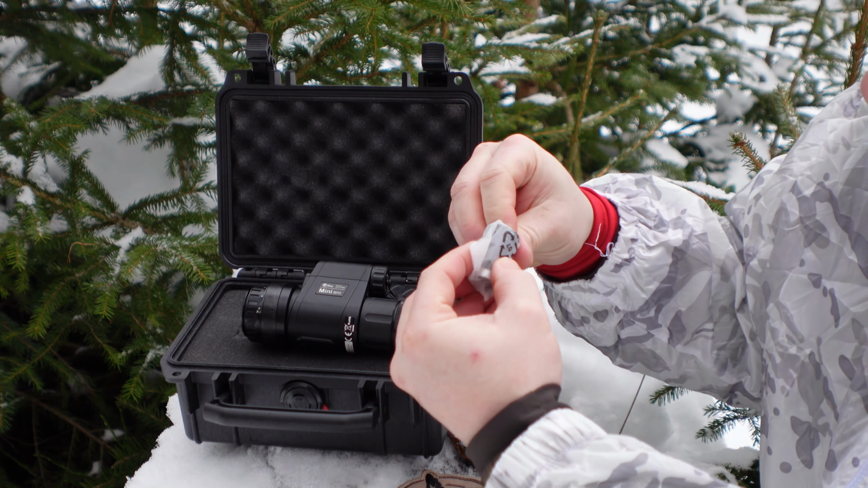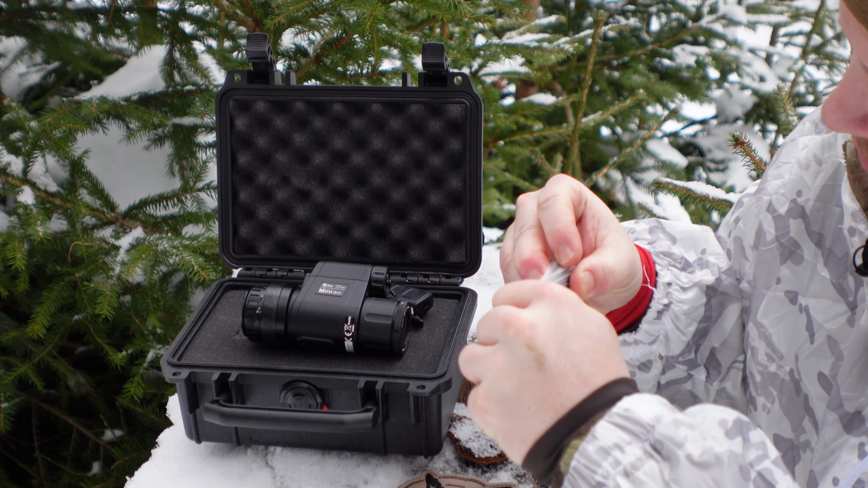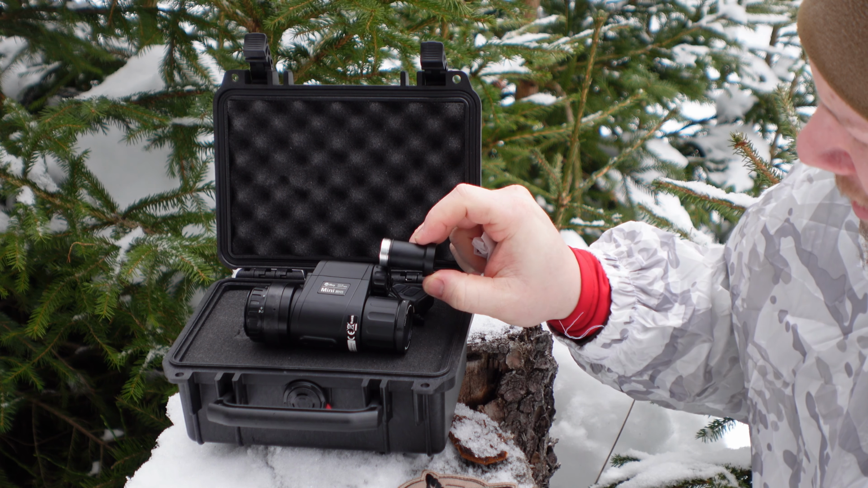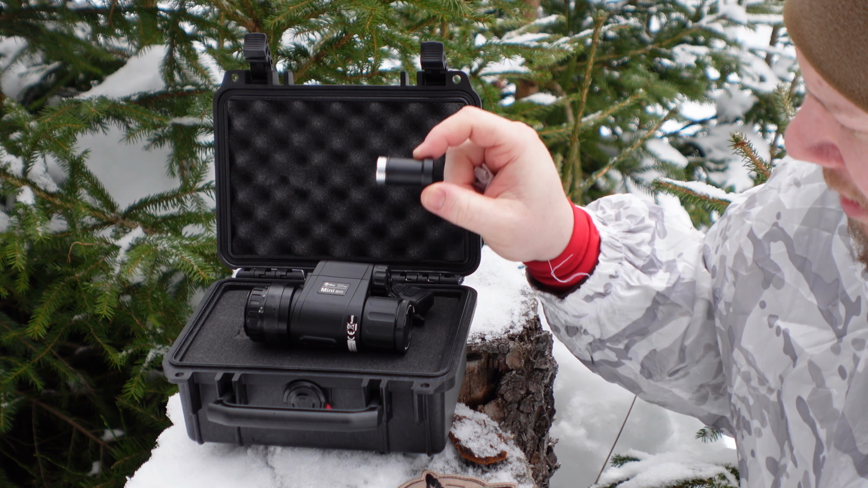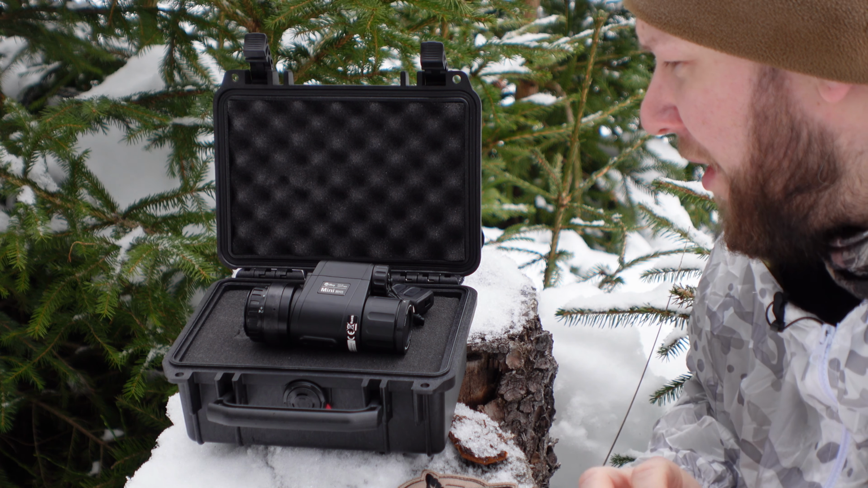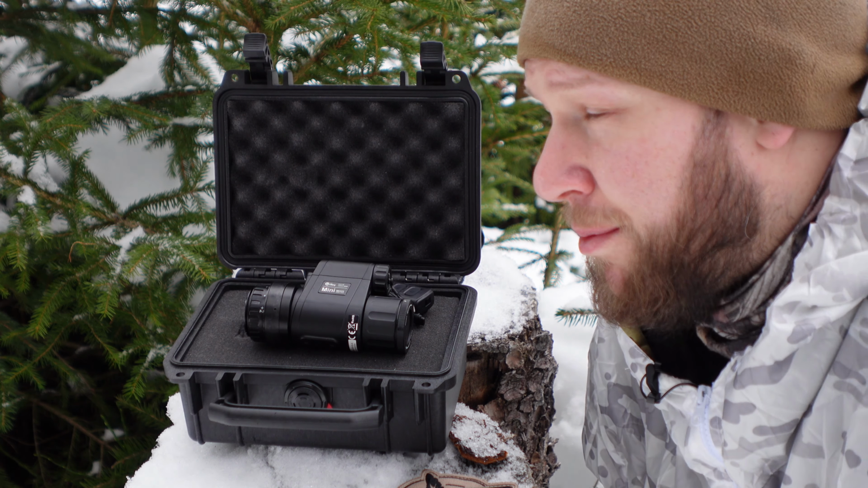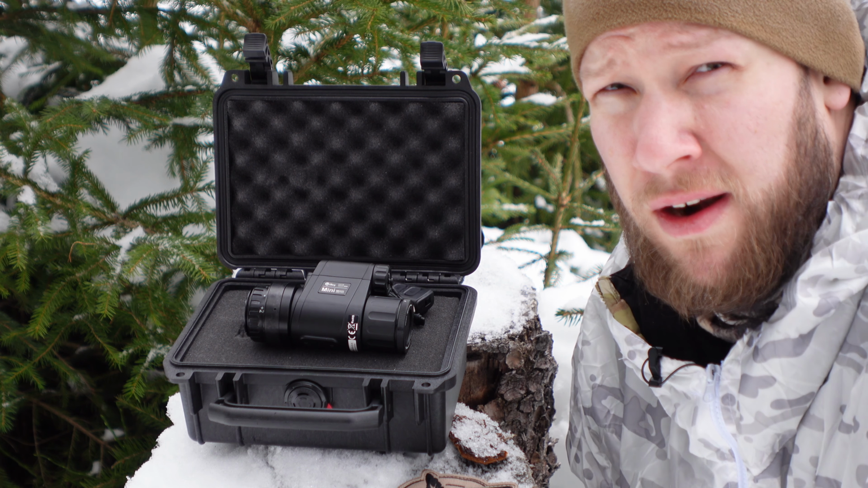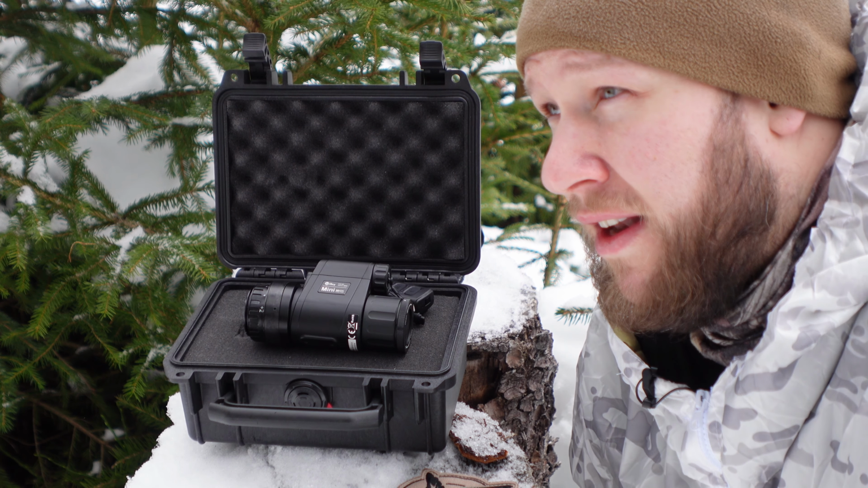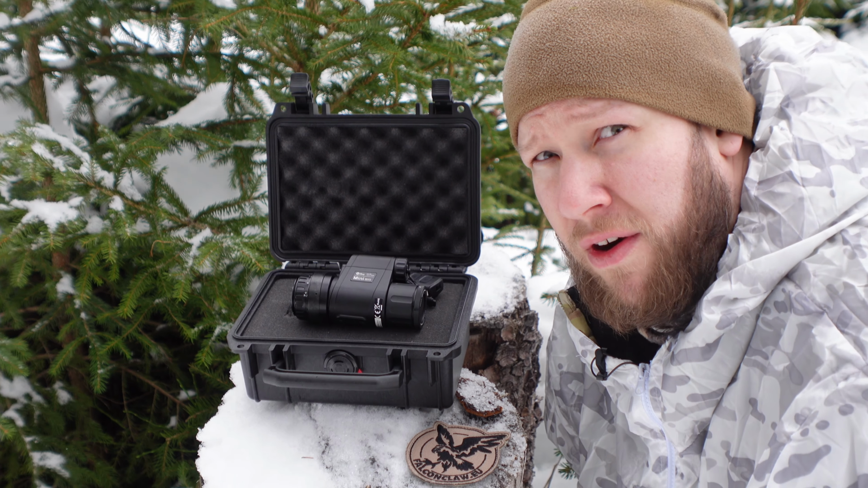You have a battery extender. It's this one. You screw it onto the front here and you can put two batteries in there. It's a CR123 battery, and in low temperatures like here, you can easily get 2 to 2.5 hours, and in warmer temperatures up to 3 hours.